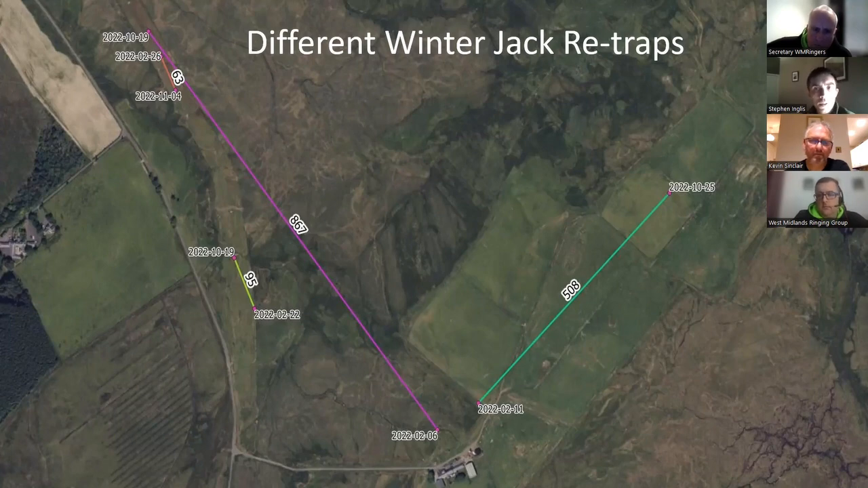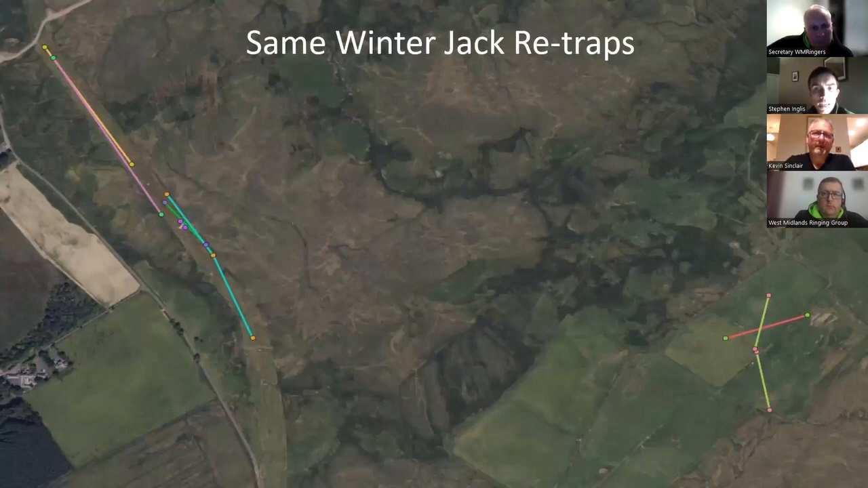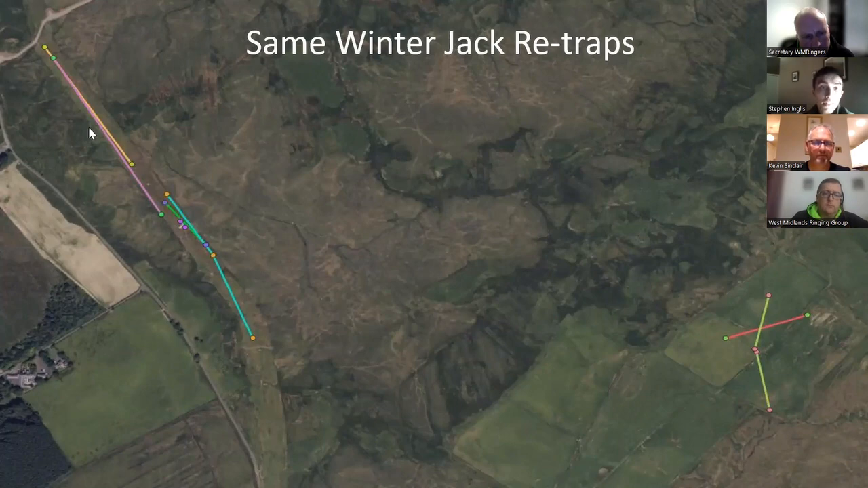So if you go on to the next slide, Kevin. Although we didn't catch any of those birds between winter seasons again this winter, we have actually caught quite a few within a couple of months of each other in the same period. These lines, though hard to distinguish between them all, join up to subsequent retraps of individuals. The most interesting part here is that the birds found along this linear track, which is a good feeding site, are recaught in that same area, some of them a week or 2 later, some of them a couple of months later.